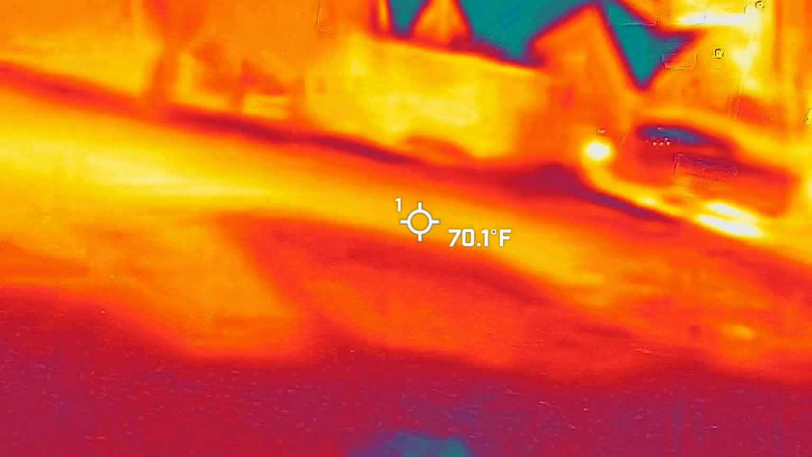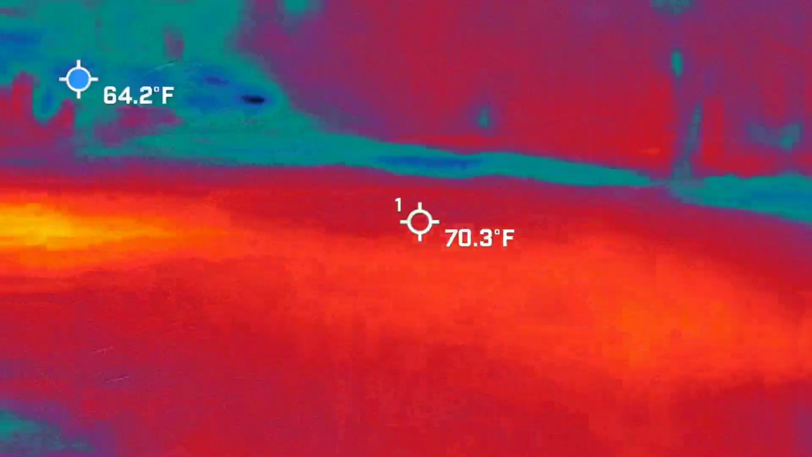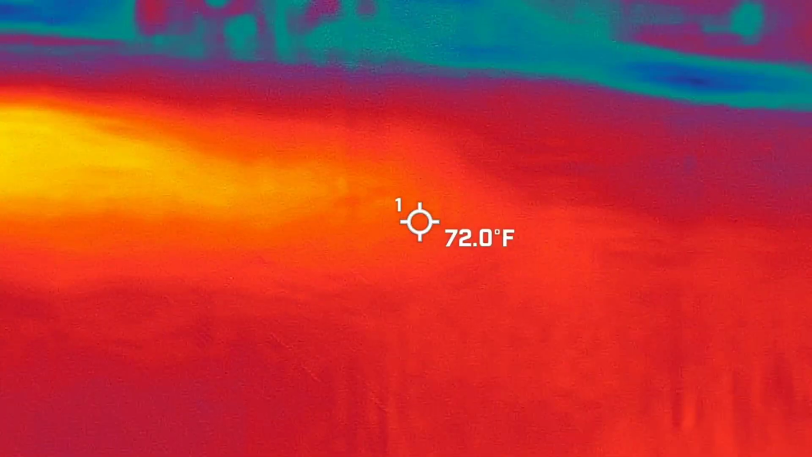It's somewhat relevant. I'm actually going to move us a little bit further back because other ghost tours like this kind of cut through here. I don't know what's going on with the dam. Yeah, it looks like.